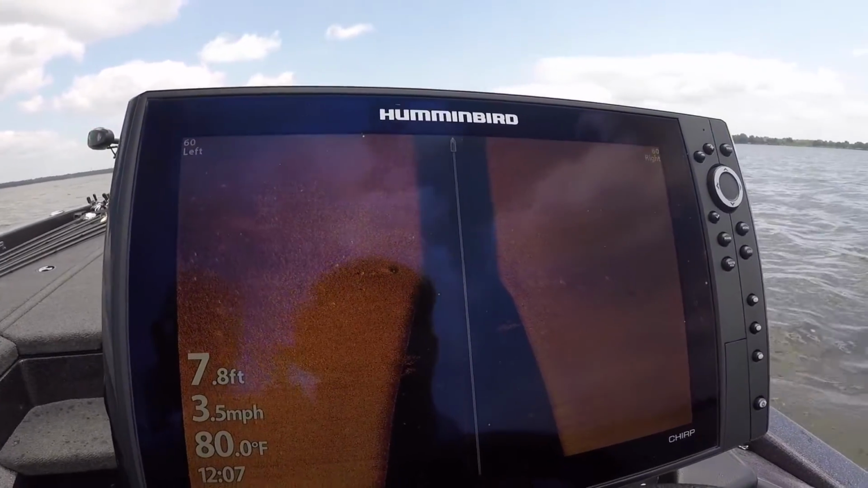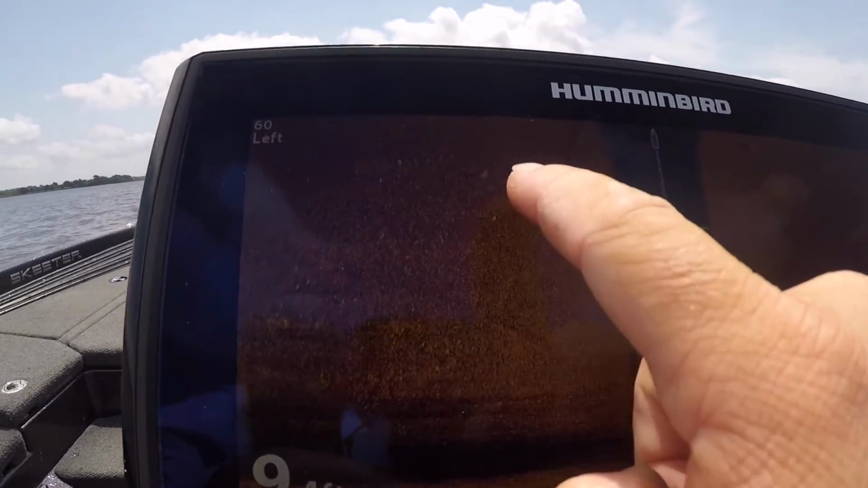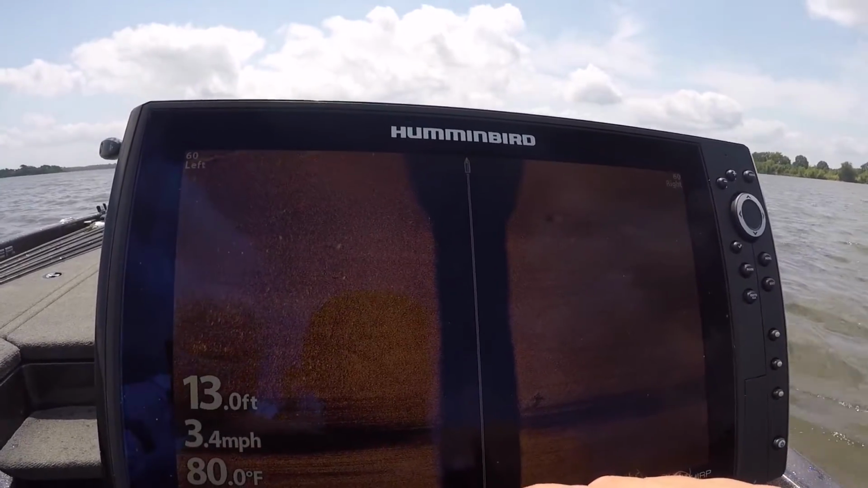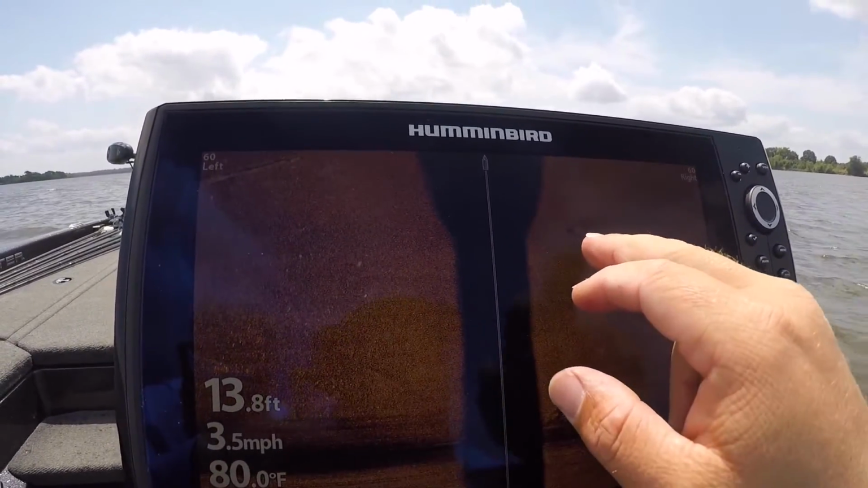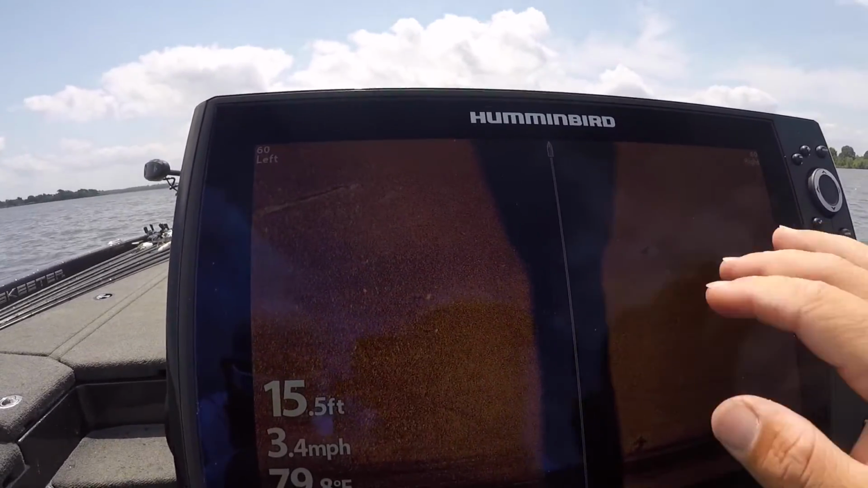Let's make another little turn around here. See, there's a nice fish right there. That's about a 3, 4 pounder maybe. And you can see these beds, and there's some. So you're seeing little bluegill beds up on the crest of this point. Yep. And then there's that hard drop off. Yep, and see that drop right there? And there's a few more beds.